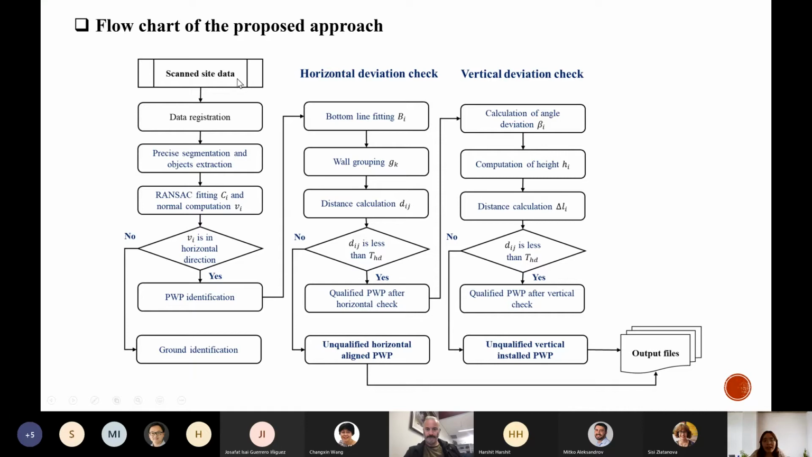Because we need to do the streamlined quality check, after we get the data, we need to do some processing. First is the data registration, because we have two scans. The data registration can be completed by some commercial software, and it is very easy to finish. And then is the precise segmentation and object extraction, because we need to extract each wall panel for the following quality check.